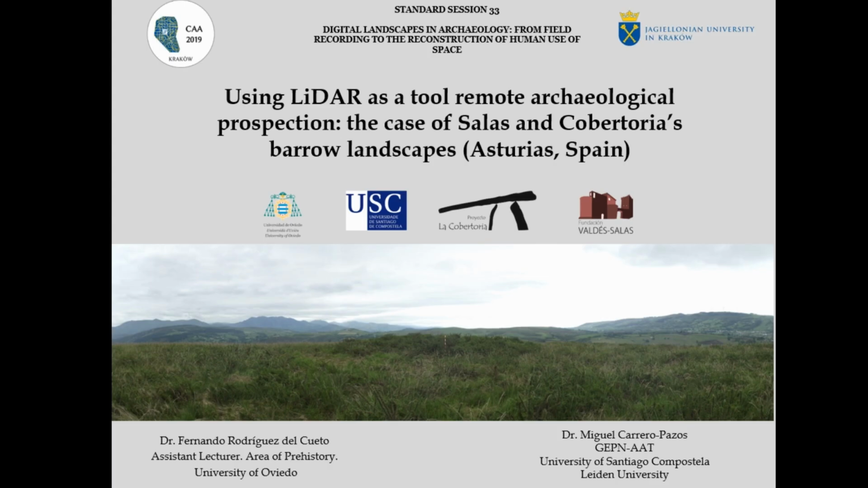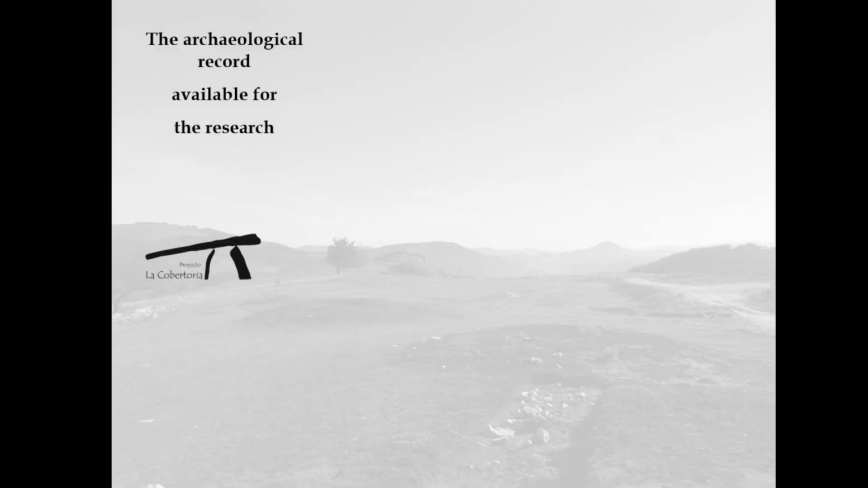This line of research has been funded by the Valdez Salas Foundation, an institution which has a special interest in these archaeological remains. The aim of this paper is to compare the accuracy of LiDAR for measuring prehistoric tombs, in particular the barrows or megalithic tombs of the Salas Council in Asturias, northwest of Spain.